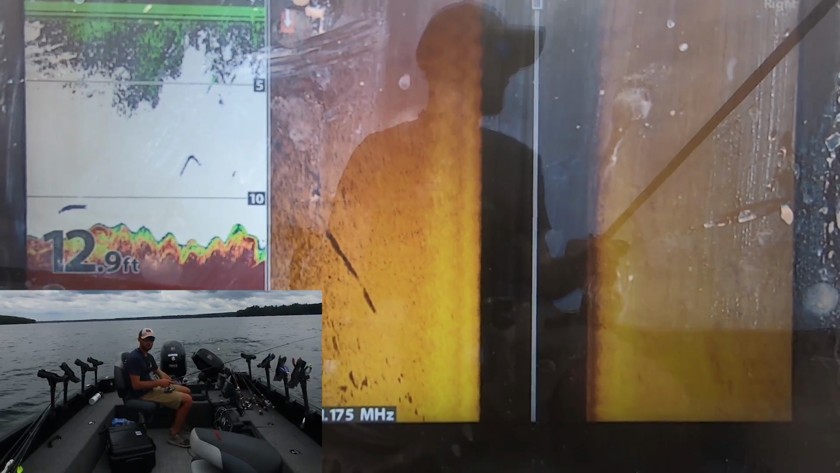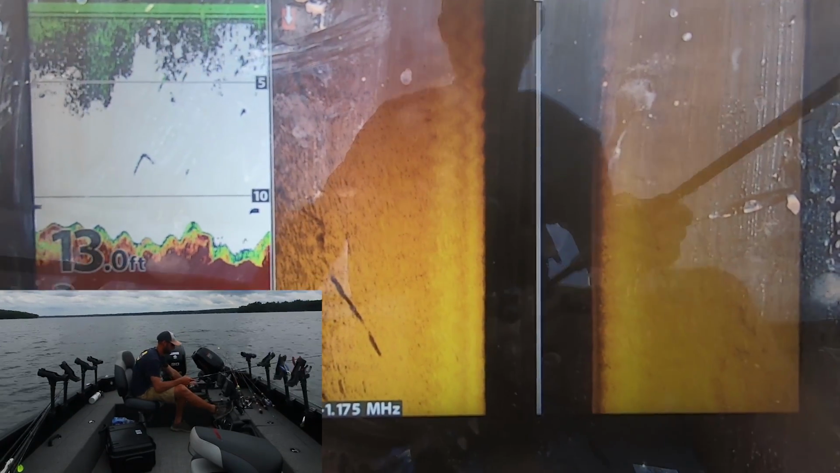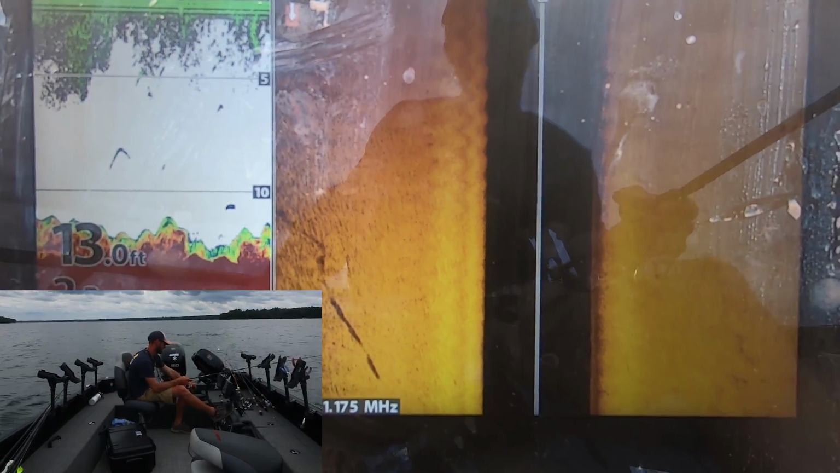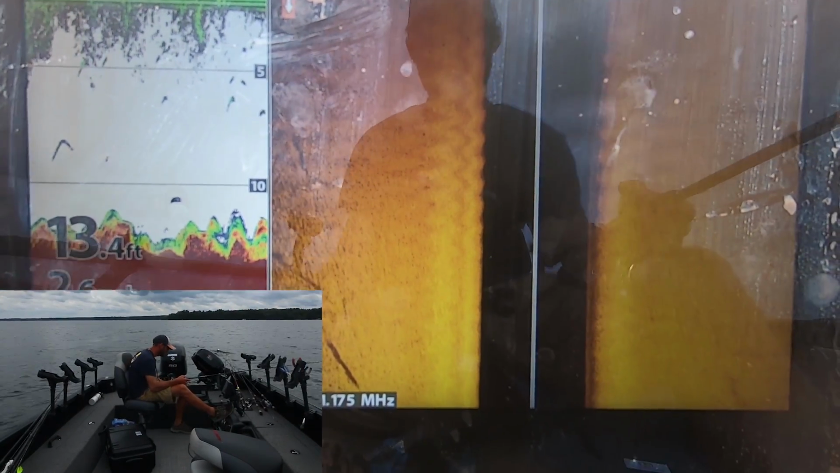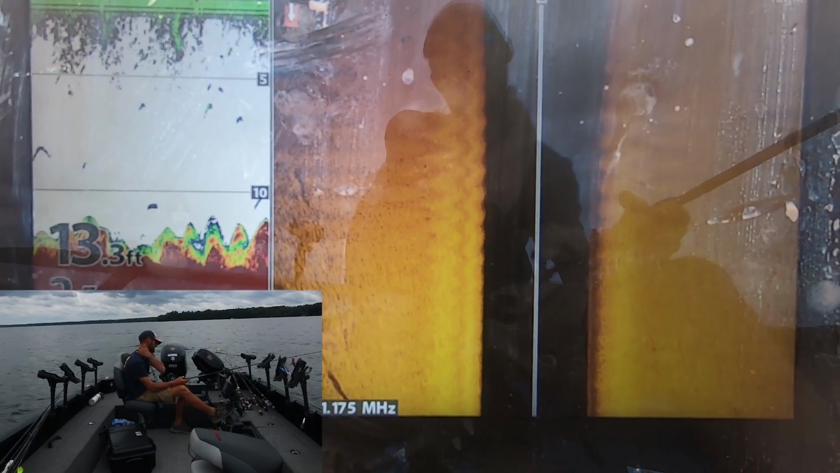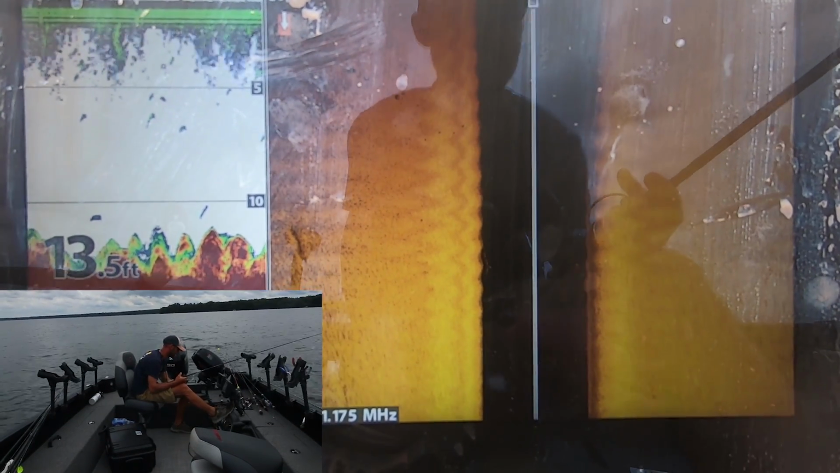All right, so I'm cruising around a big shallow hump right now. It's a lot of 12, 13, 14 feet of water. Bunch of weeds on it. I'm looking for fish on side imaging. I tried to fish some deep rock to kind of prove a point, or just to show you guys something different, but honestly didn't really see much out there.